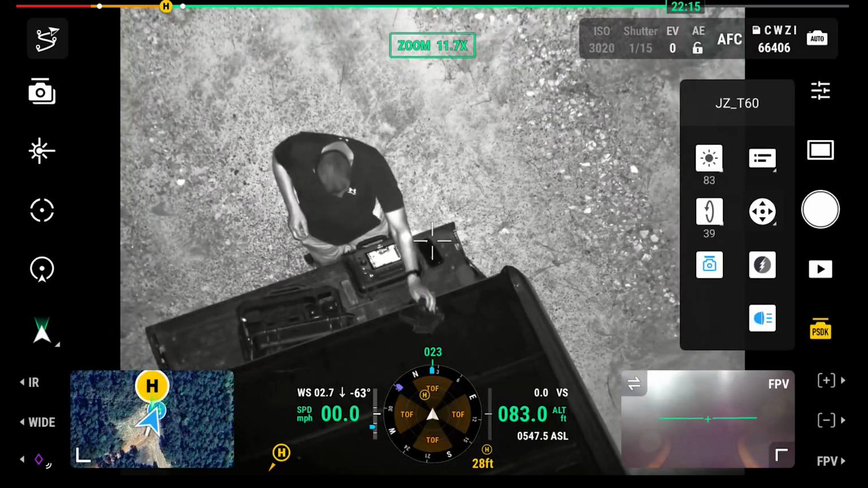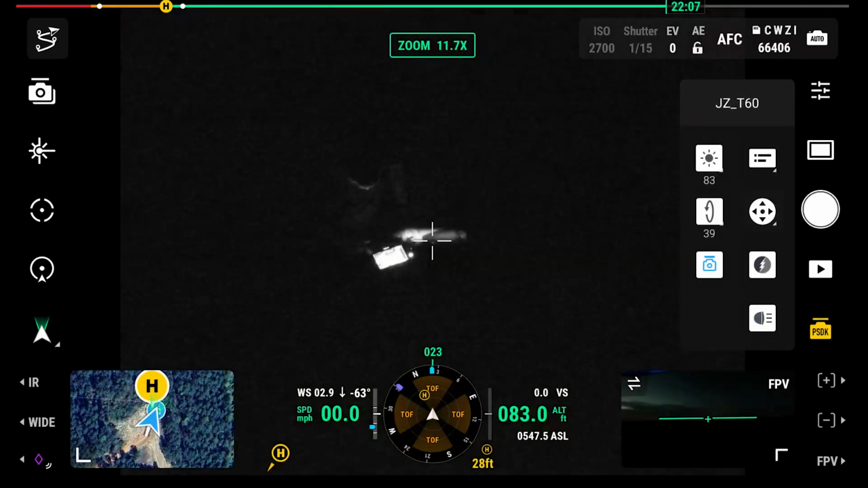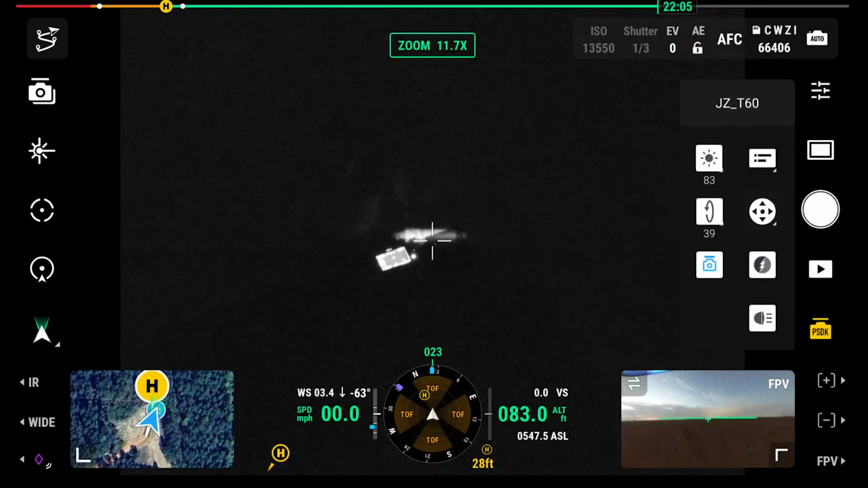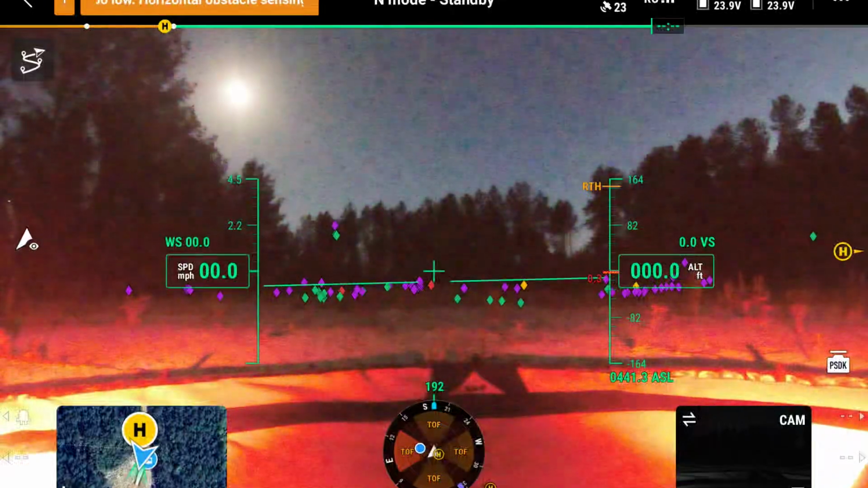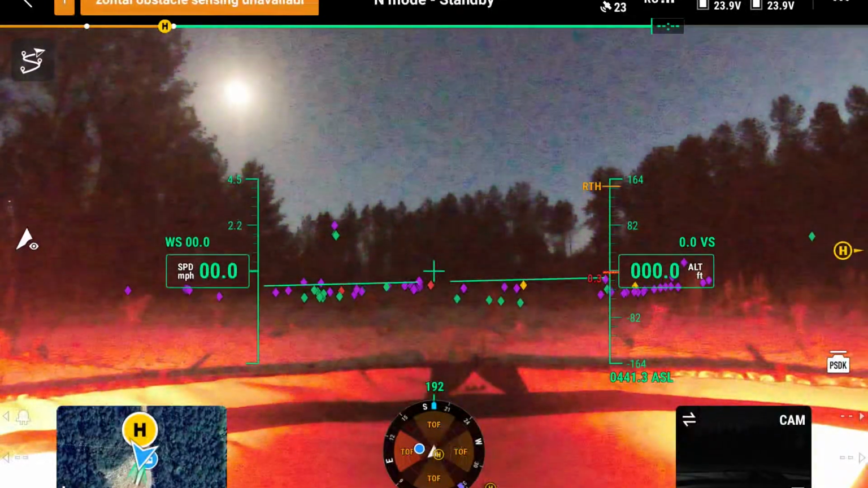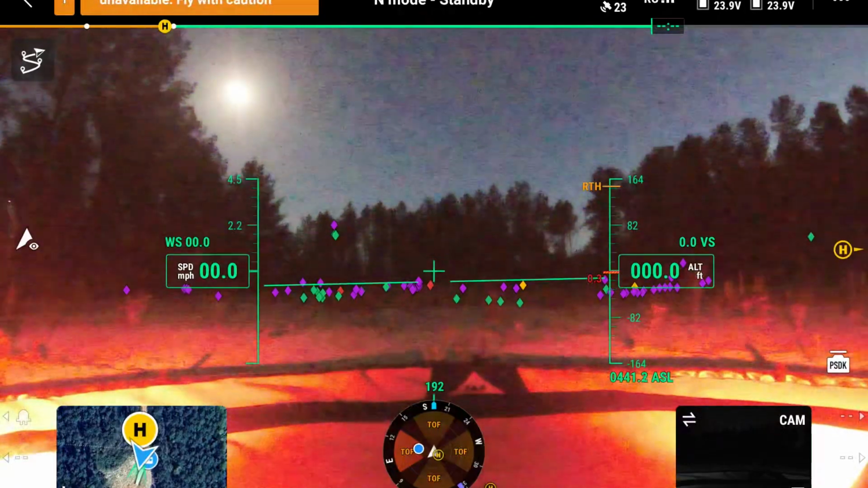All right, so we're going to land it. I'm going to turn that light off, it's driving me crazy. Okay, now for the rest of the review, it's going to be with the T60R, the IR camera. So this is infrared.